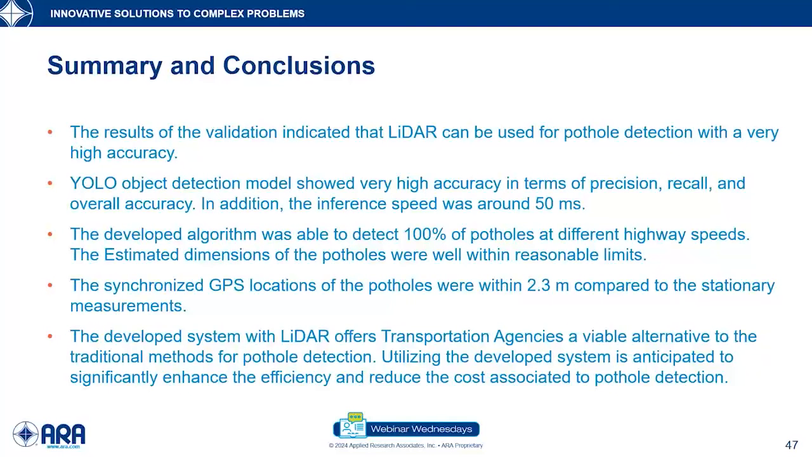So based on the results that we obtained from different types of testing, we can conclude the following. First, it can be concluded that LiDAR can be used for pothole detection with very high accuracy, and we have the validation result supporting this claim.